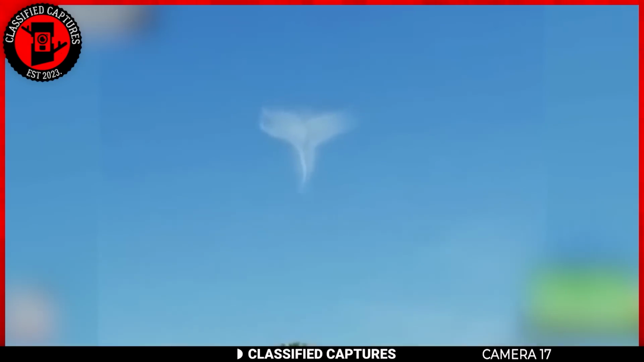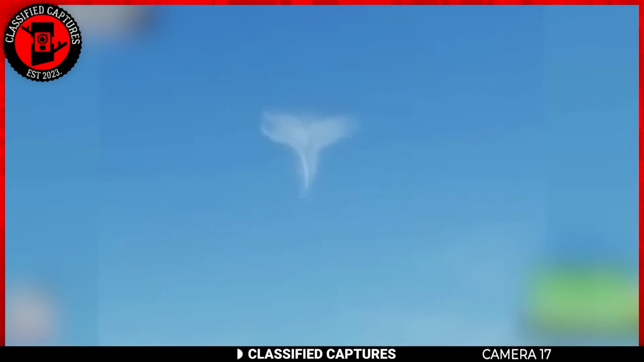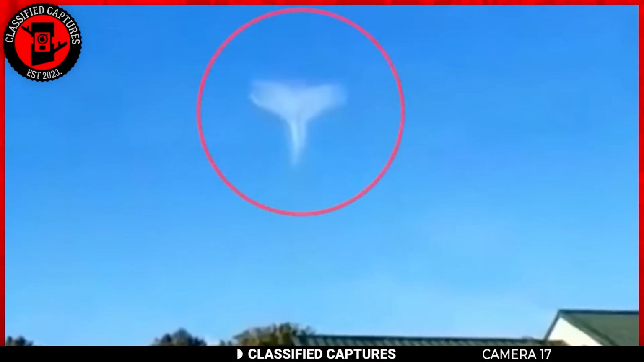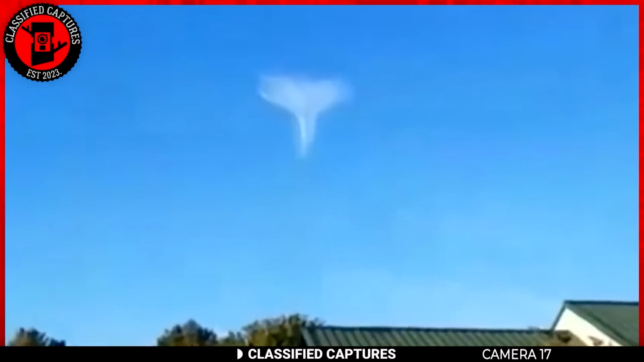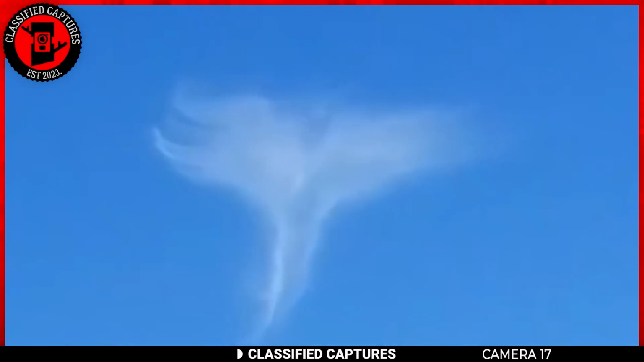He called it a heavenly cloud, not me. Naturally, once it went live, everyone had their reservations about what it could be. Some agreed with him that it could have been divine origins, while others thought that the unusual cloud formation could be alien-related. Looking at it, I think there's a possibility it's just a cloud, but perhaps that's just my untrained eye. What do you guys think?